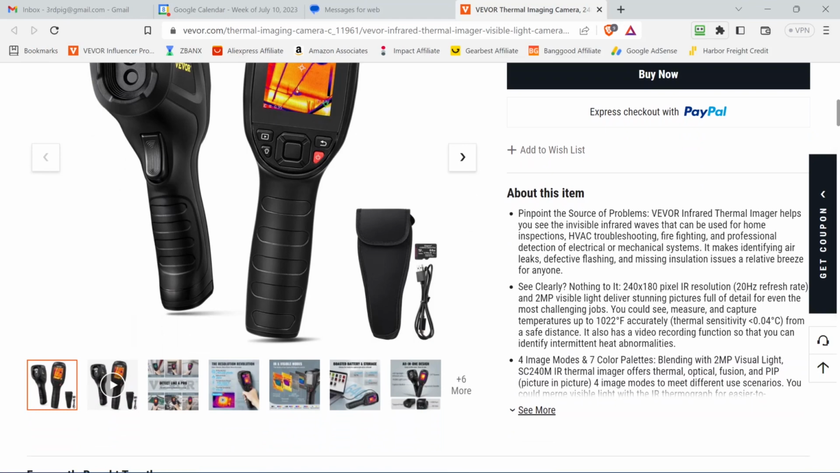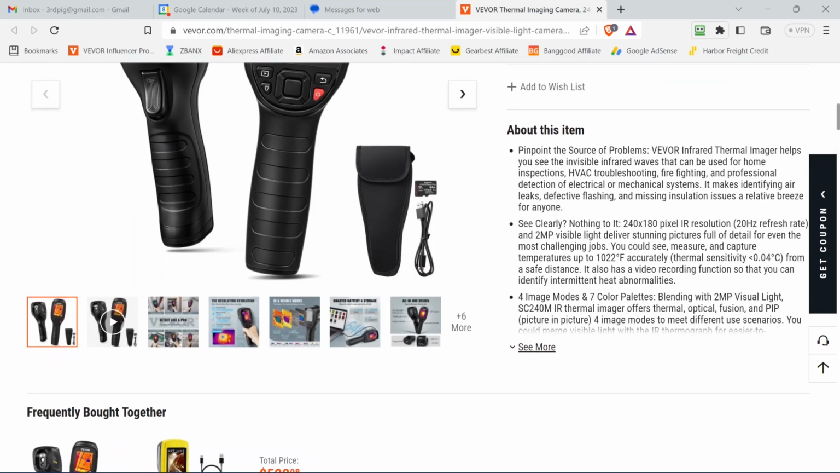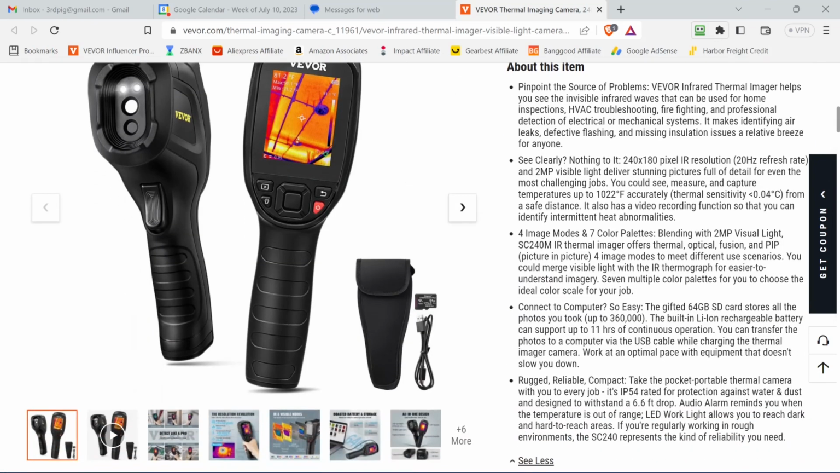Pinpoint the source of problems, help you discover problems with HVAC and firefighting, professional detection of electrical and mechanical systems, identifying air leaks, defective flashing, missing insulation, 240 by 180 resolution, measure and capture temperatures up to 1022 Fahrenheit. It has a video recording function, 4 image modes, and 7 color palettes. I'm not sure what that's all about, but I'm going to have to read more on it and figure it out. It can connect to a computer to transfer your pictures and your videos.